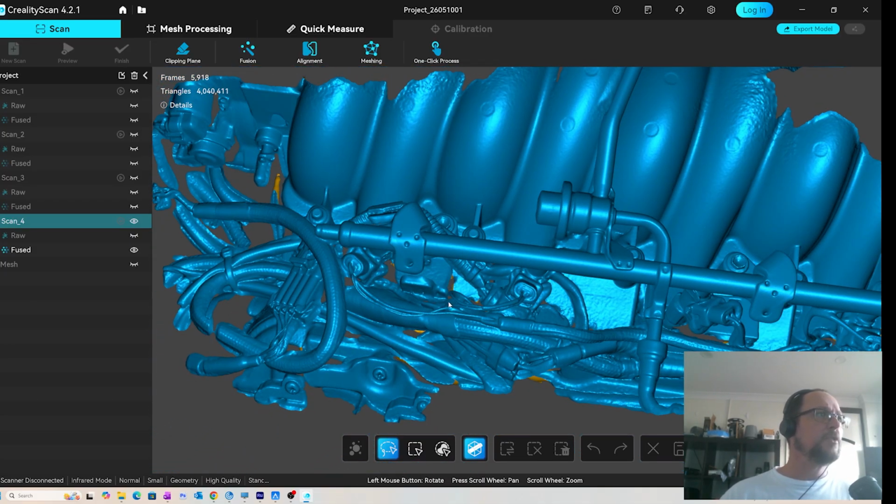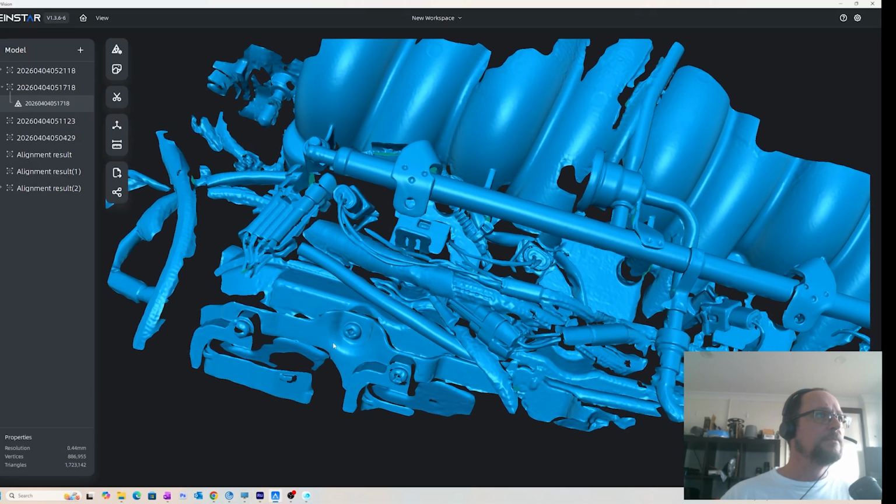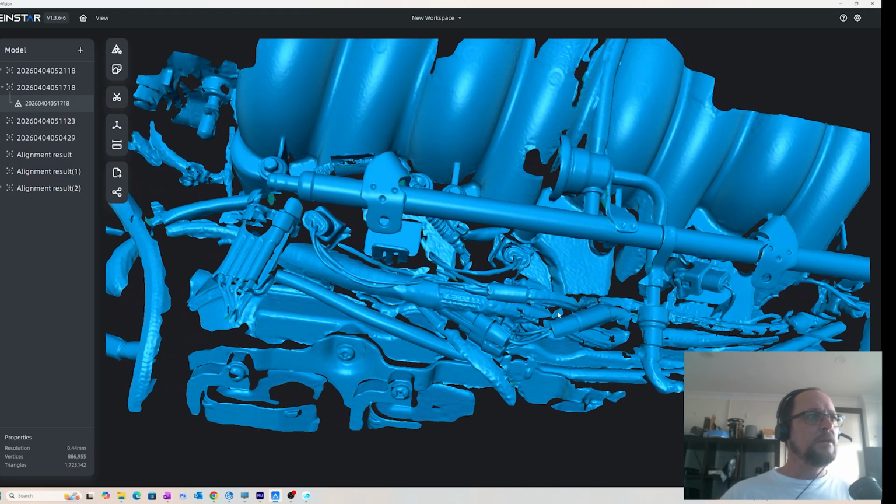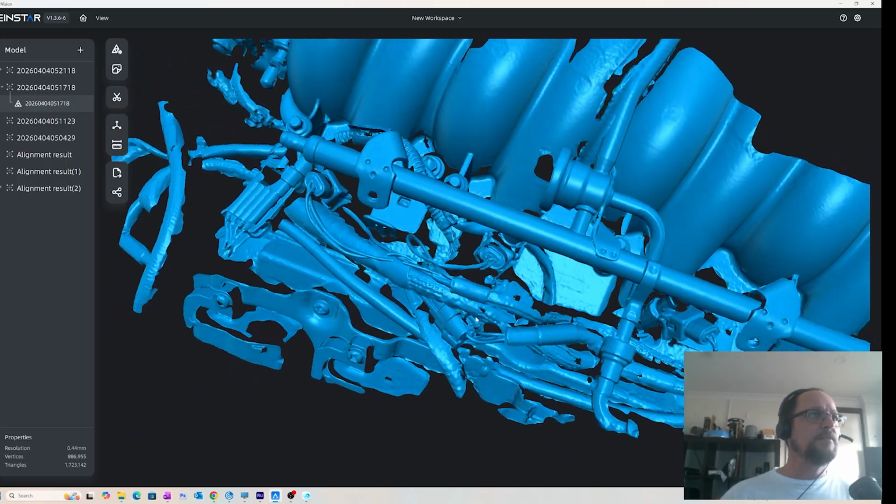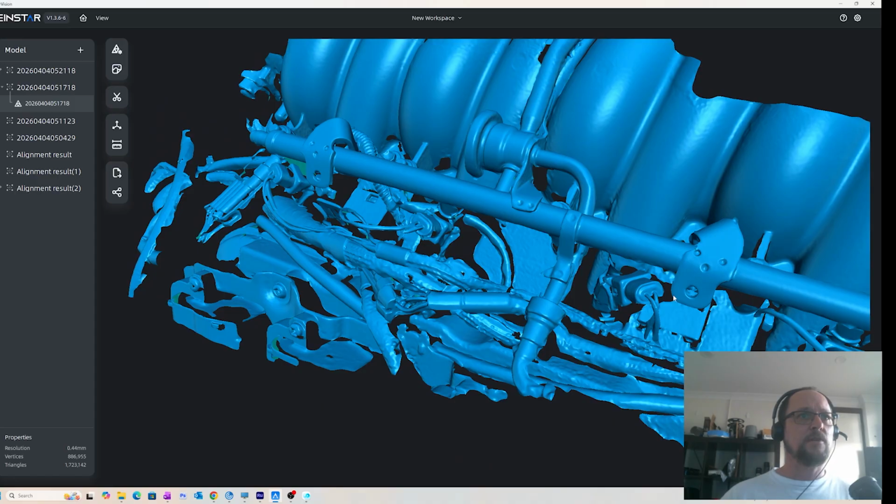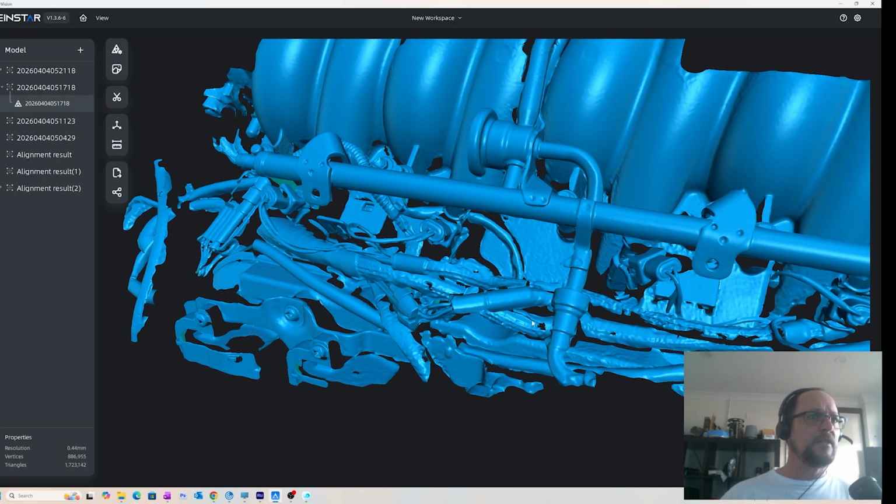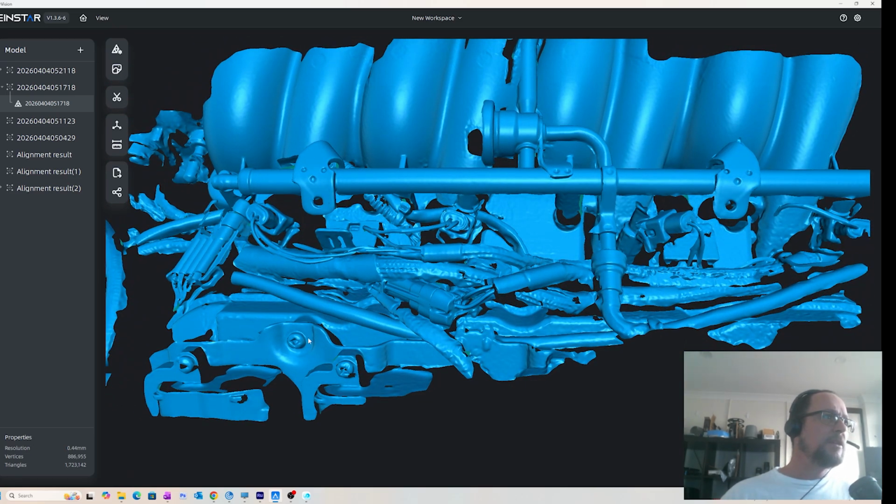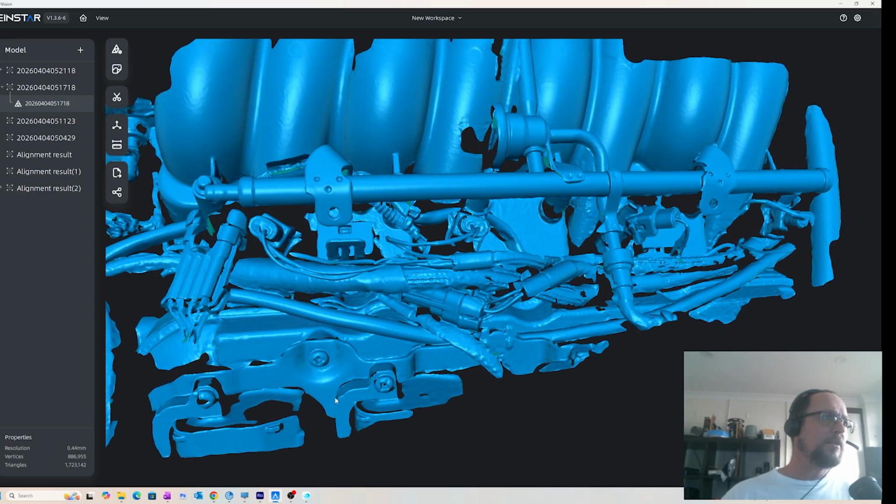So when we switch over to our Einstar, now this scan I did initially first, and probably didn't spend quite as much time on it, but again, in terms of the actual detail, it's very, very similar. We've got nice bolt holes, they're nice and clear. You can see the marks, or the pattern on the cables.